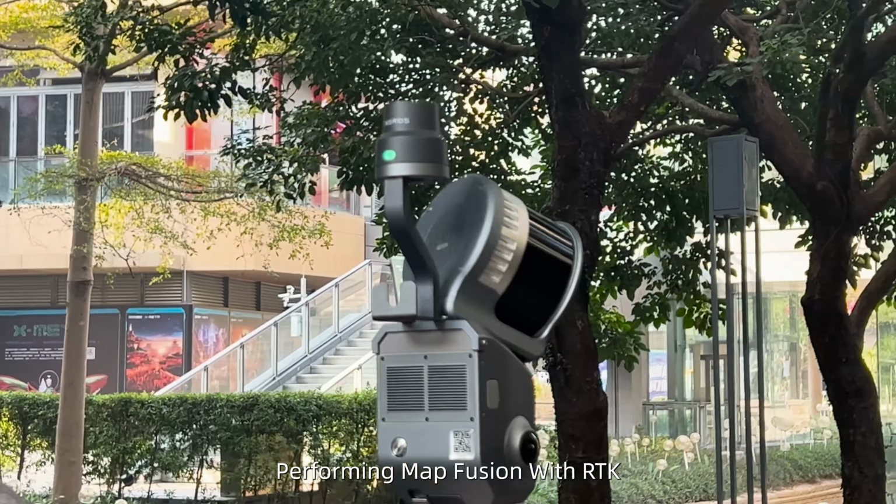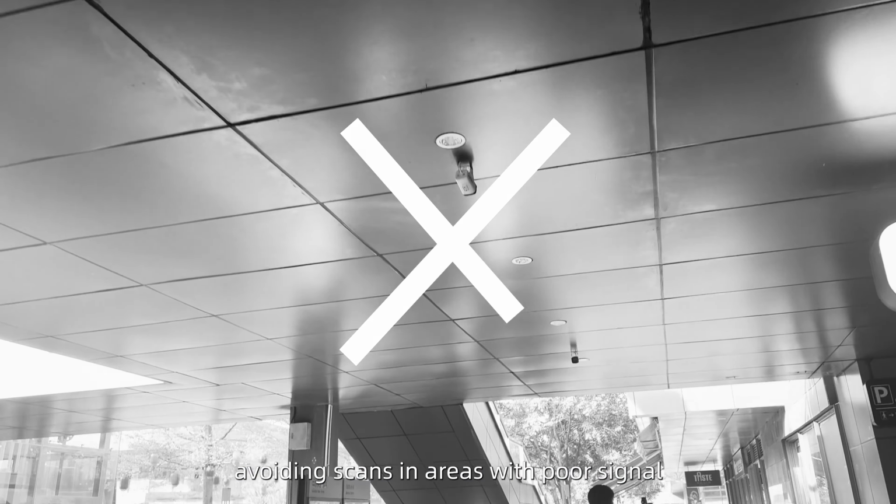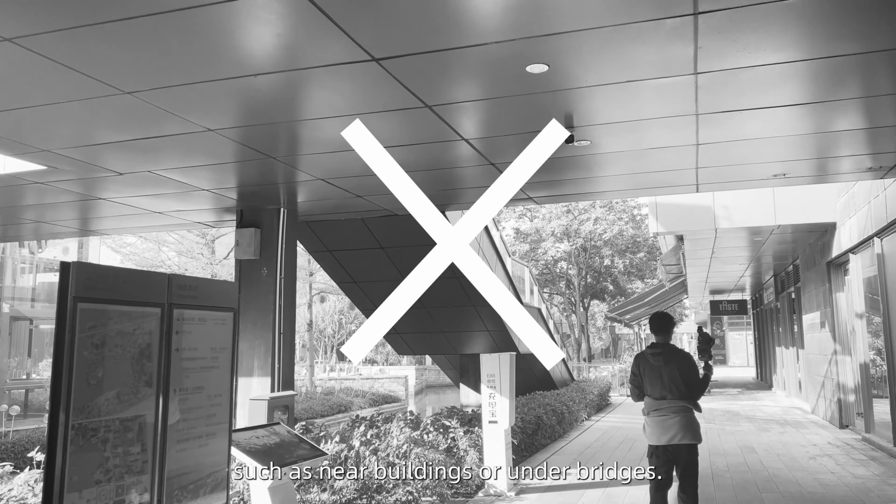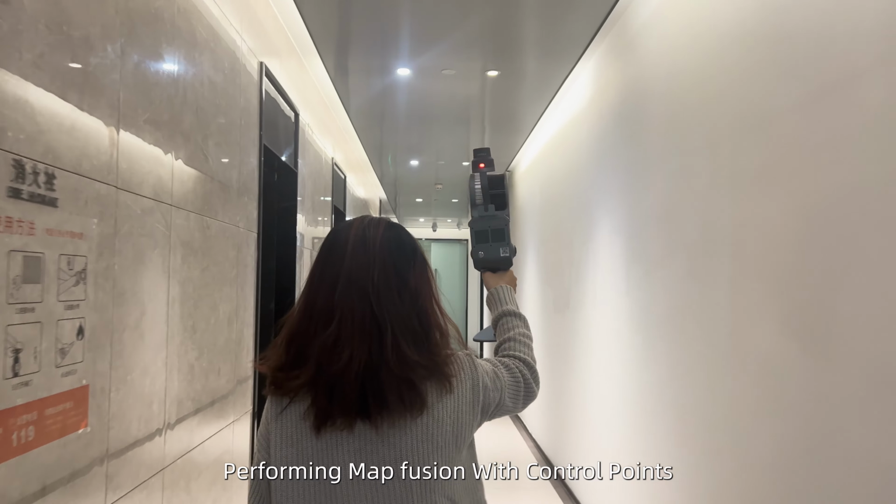Performing map fusion with RTK. Ensure the RTK data for each project is valid, avoiding scans in areas with poor signal such as near buildings or under bridges.